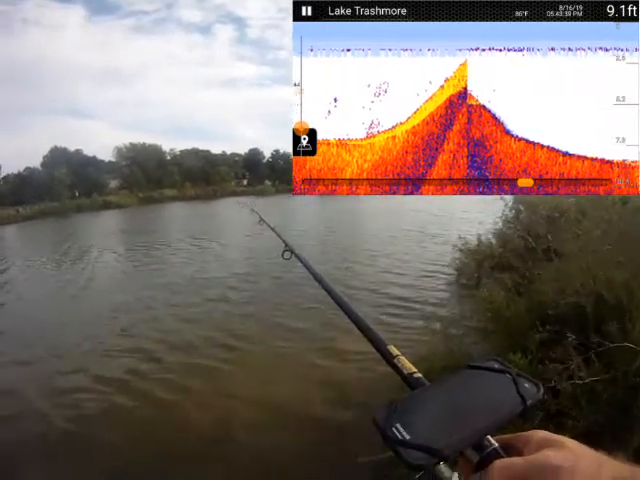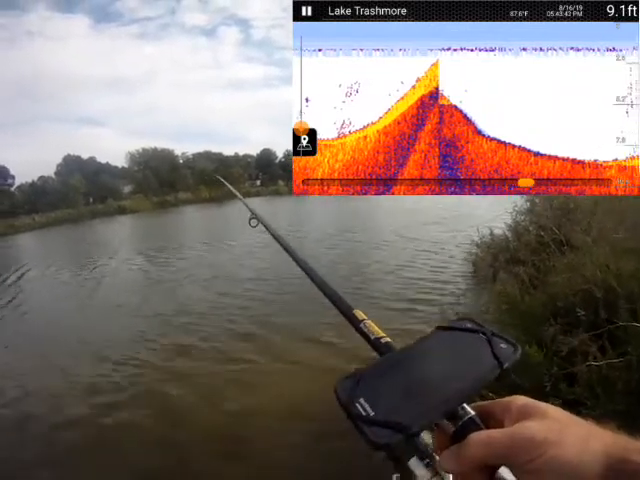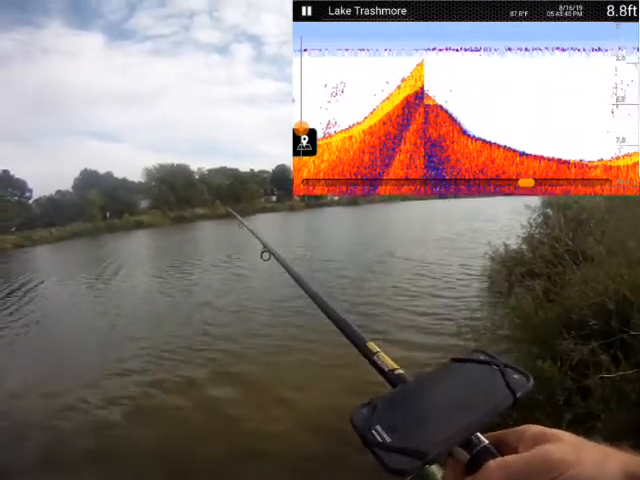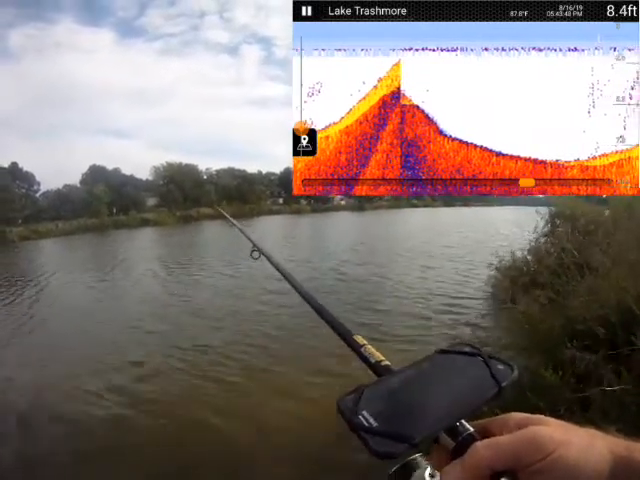Not that way. Alright, a few scattered whatevers. Okay, we're going to go for that tree next.